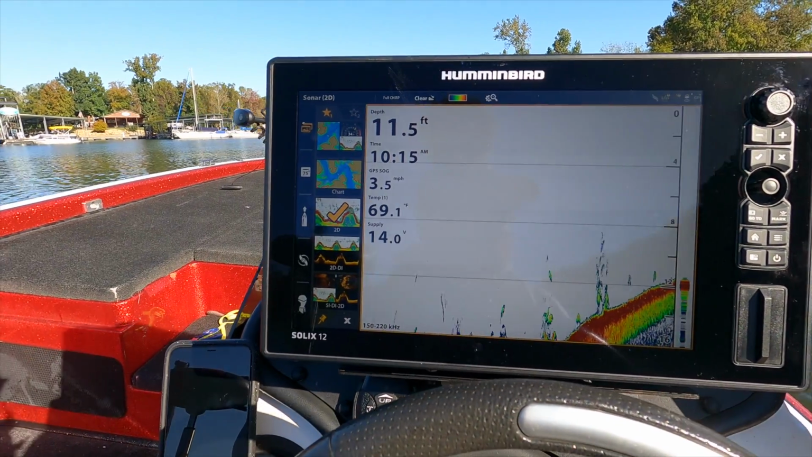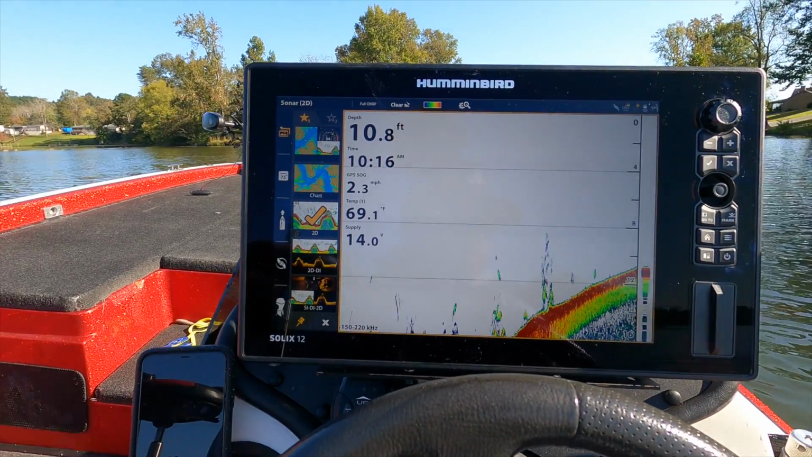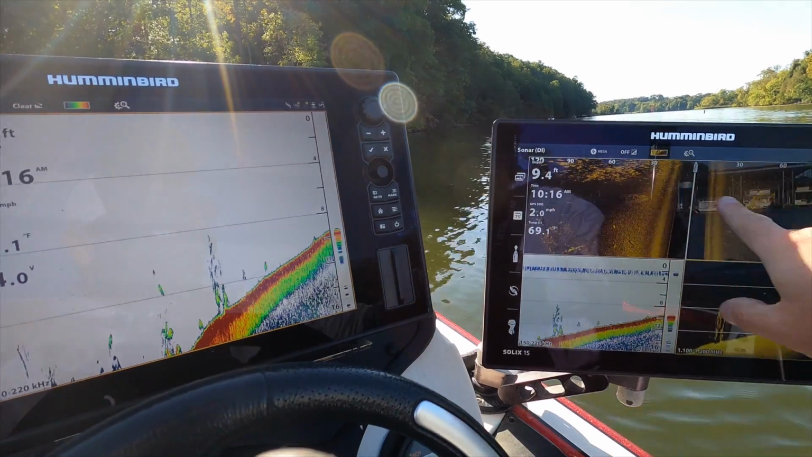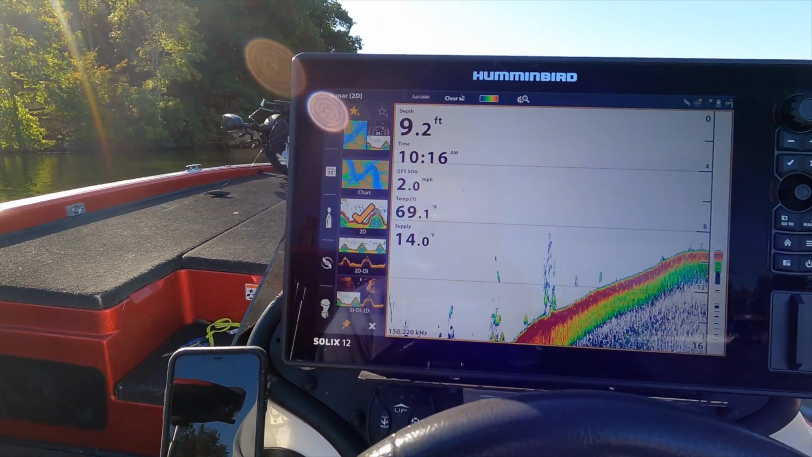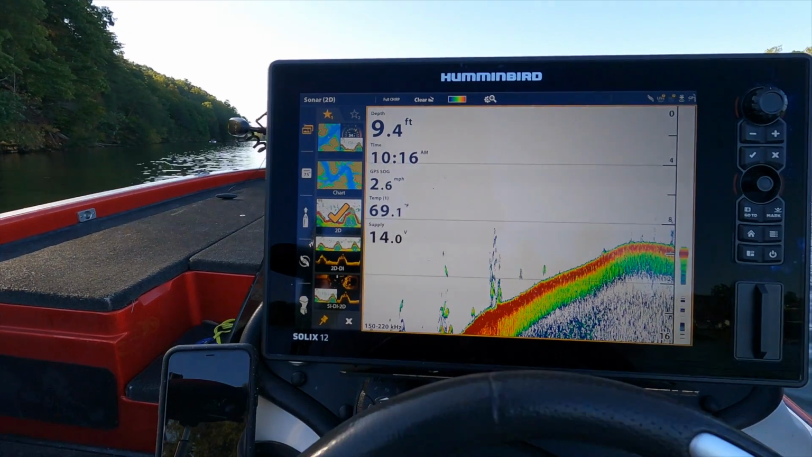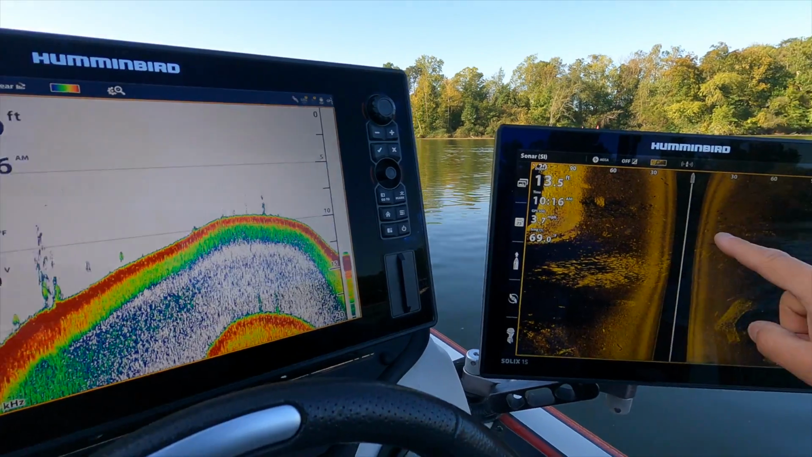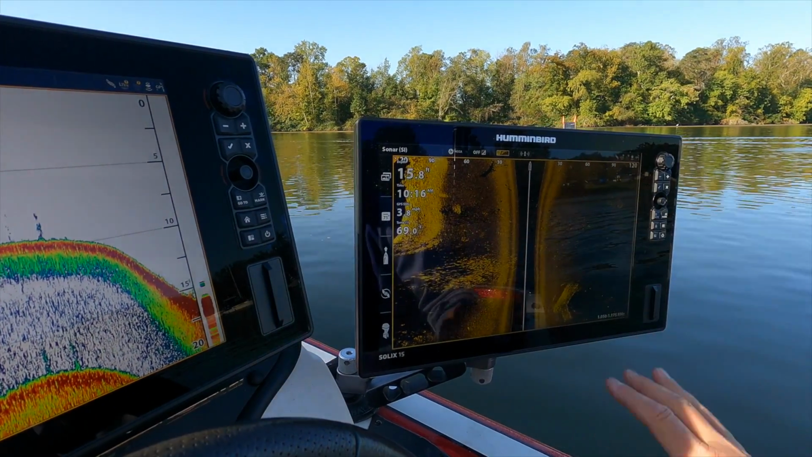Now, let me start off by saying it's a lot easier to see individual fish on 2D sonar than side imaging or down imaging. The reason being, right now I'm scanning 120 feet out to each side of the boat. So when you're talking about a big bass, 20 to 24 inch bass, 22 inches in 120 feet, that's going to be really, really hard to see out there by itself. Side imaging is great for finding offshore structure, bait balls, and fish on bait.